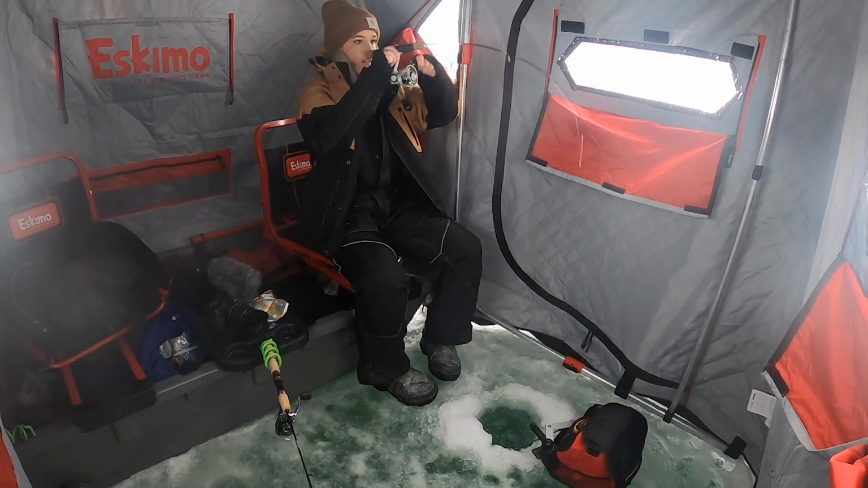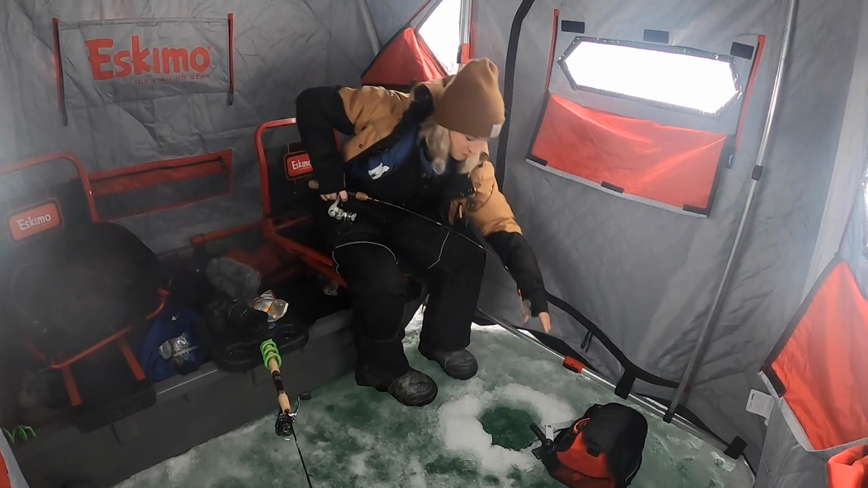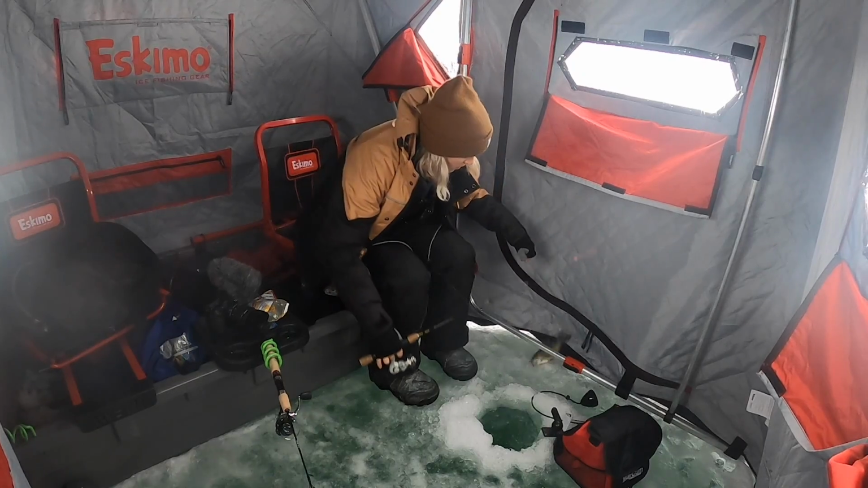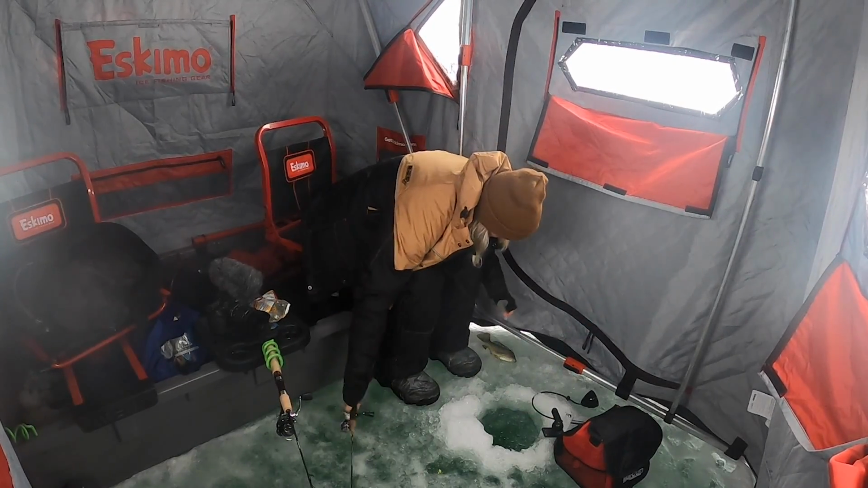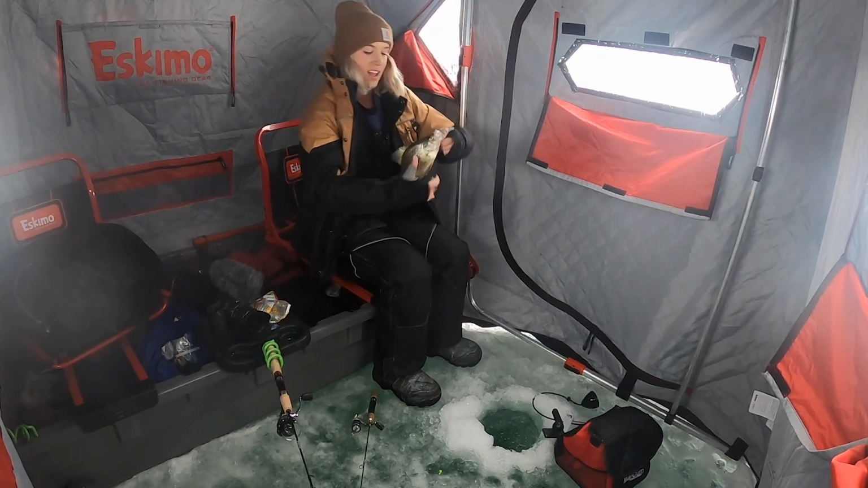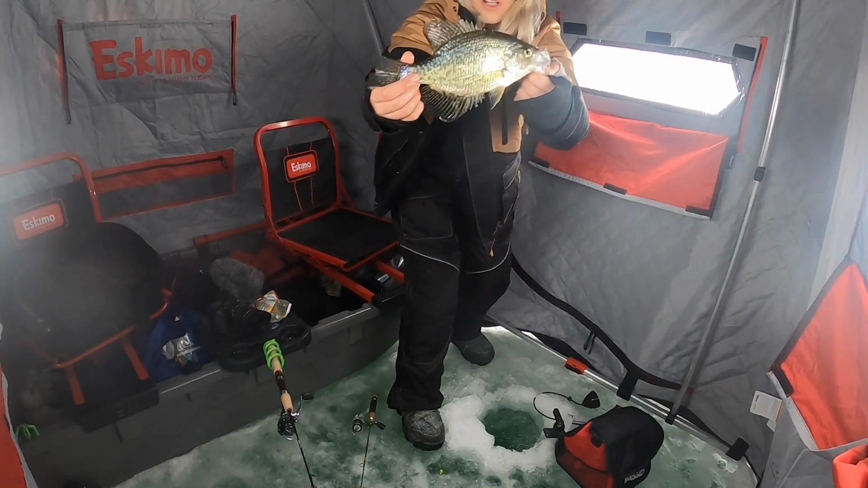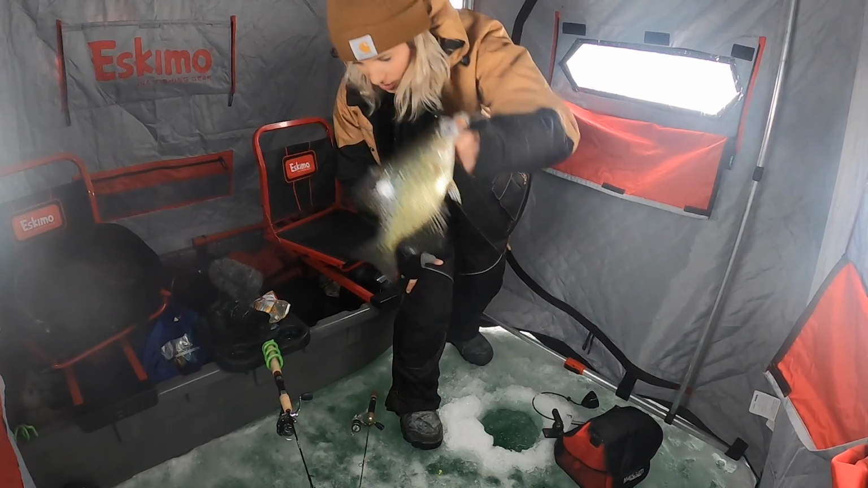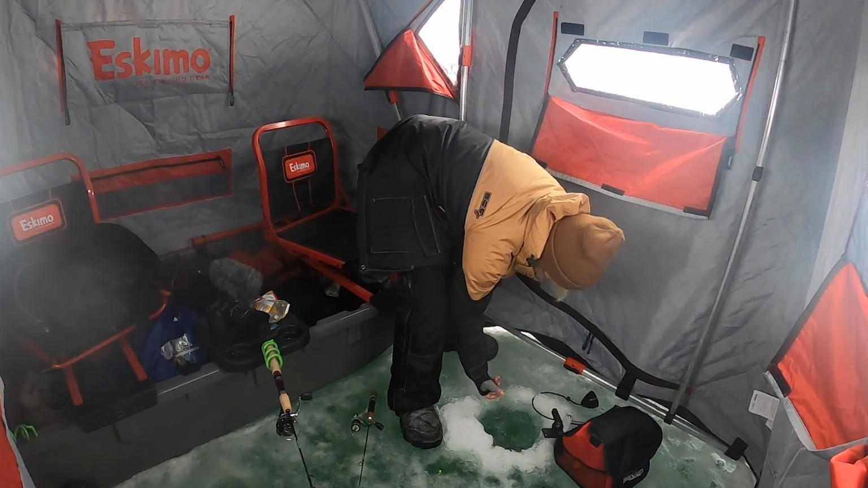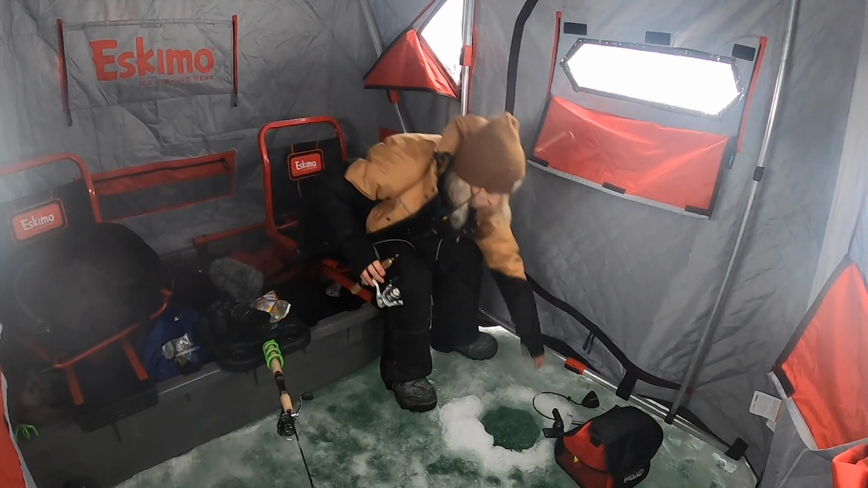Got one. Oh god. Almost lost that boy. I got a crop. Yeah, I got a crop. Now it's small, much smaller than that last one I caught, but still got a crop. We'll let him go. They just come out of nowhere.